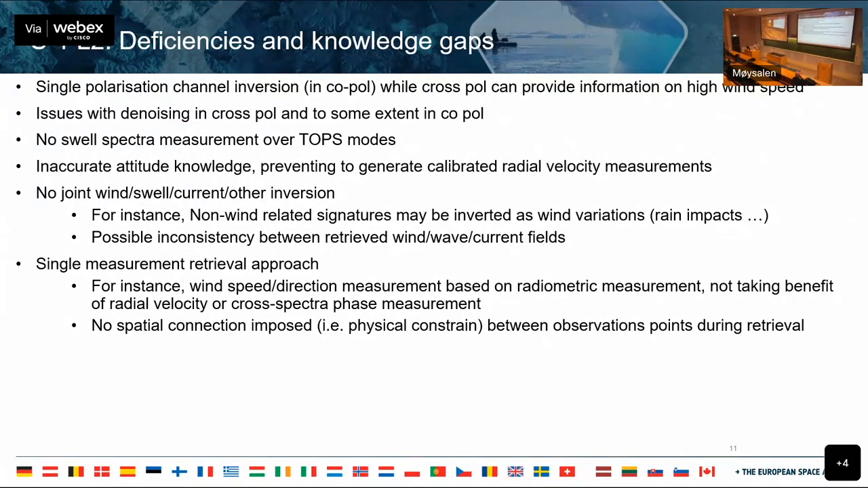There are no spectral measurements right now over TOPS modes, so this is ongoing work that ESA is trying to do to get spectra out of this imagery. And there's also no joint swell, current, or other inversion. This is probably another dimension of the synergy approach, by actually trying to make these algorithms exchange information. So I think that's a promising topic of research. Even though it's mentioned here as a knowledge gap, this is also an opportunity to improve.